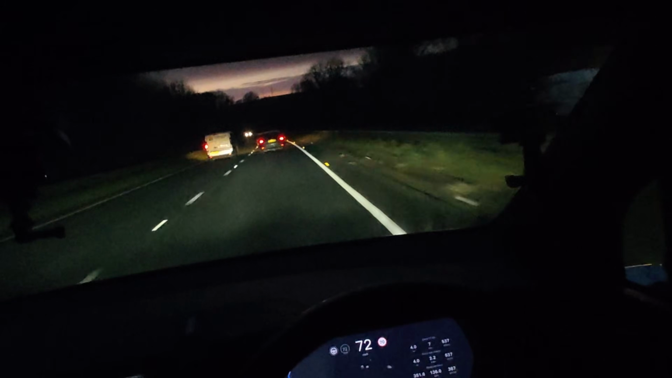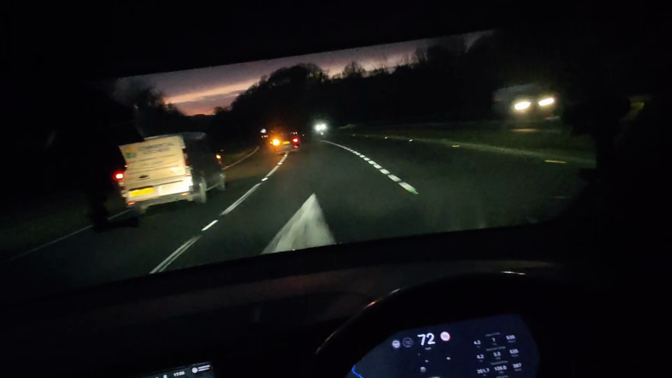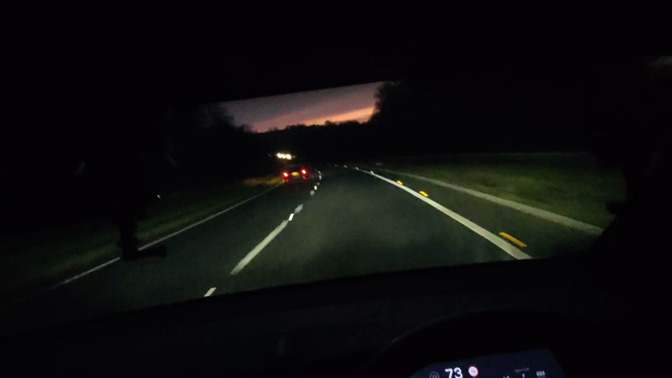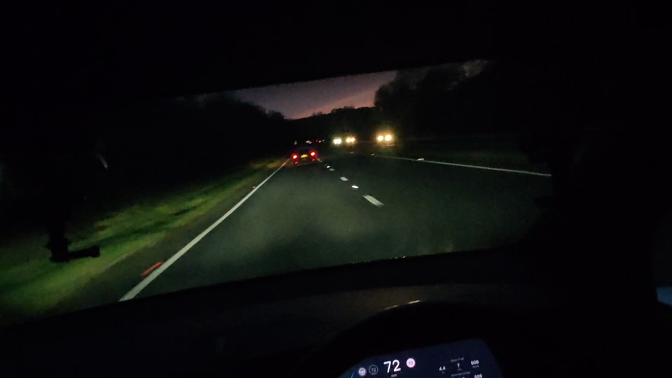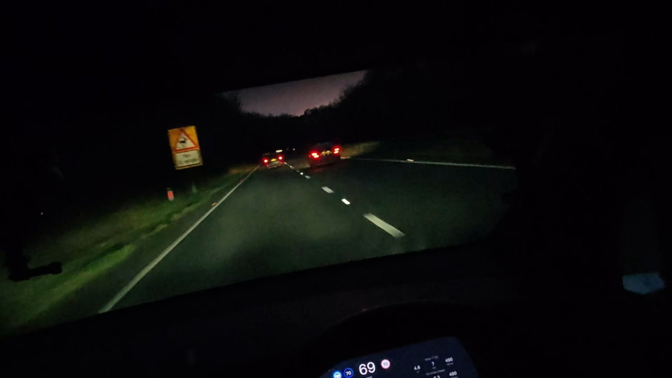Obviously this car has got more usable battery than my i3S had, and yes, I must admit I was conservative with the i3. I normally drove at 65 mile an hour, so yes, I was very conservative with it because I wanted to get the maximum range.